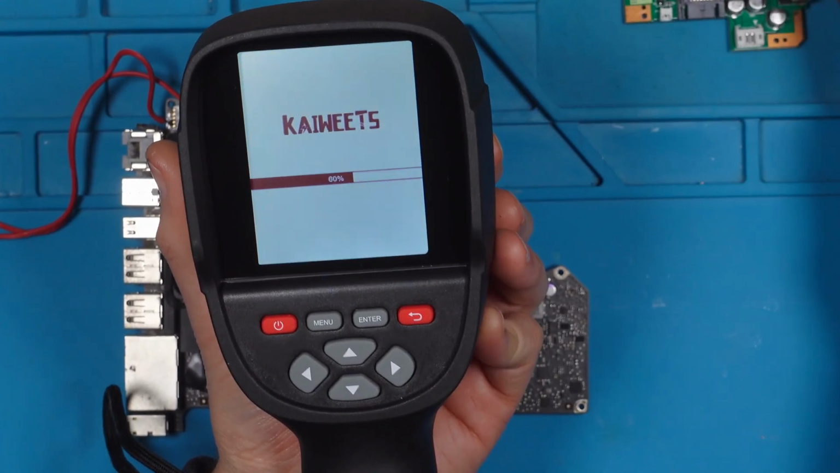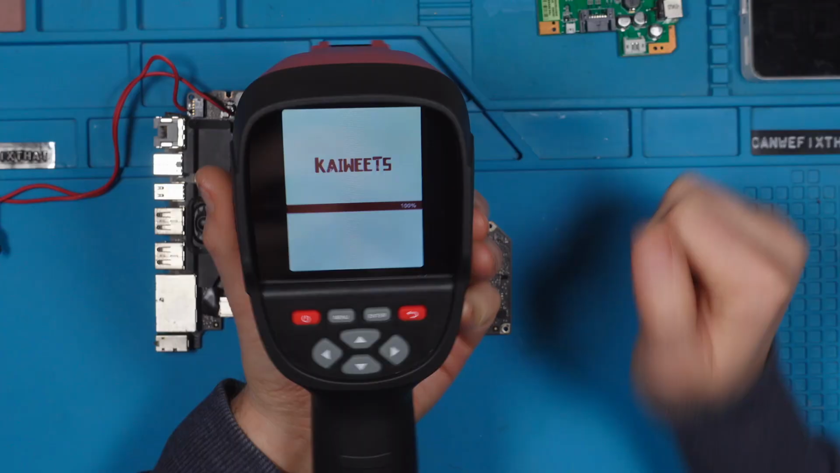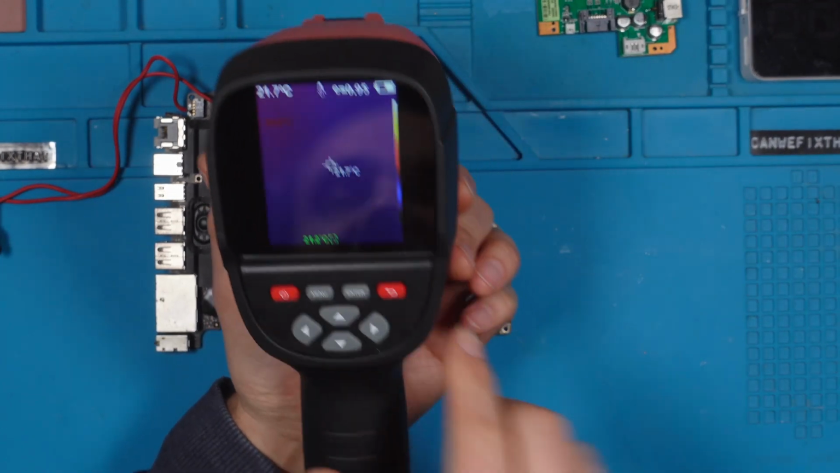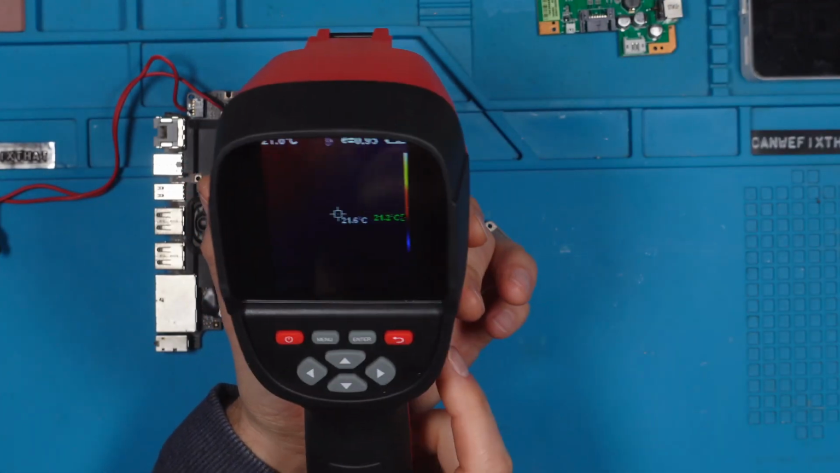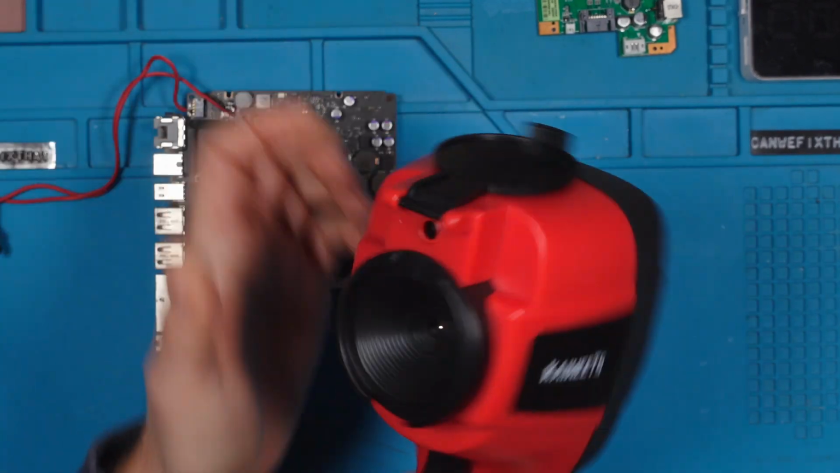It always takes some time to boot up the system. And you hear clicking noises. That means that the sensor is calibrating. It's doing this periodically. That's normal. So now we open it up.